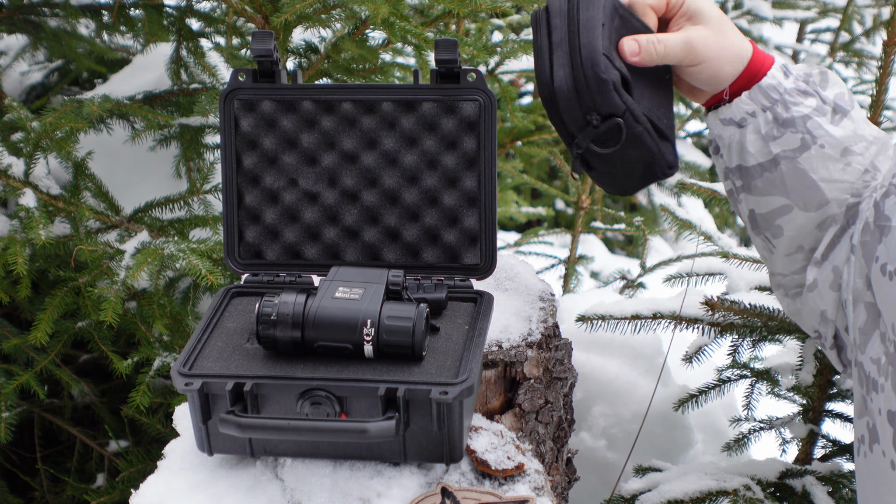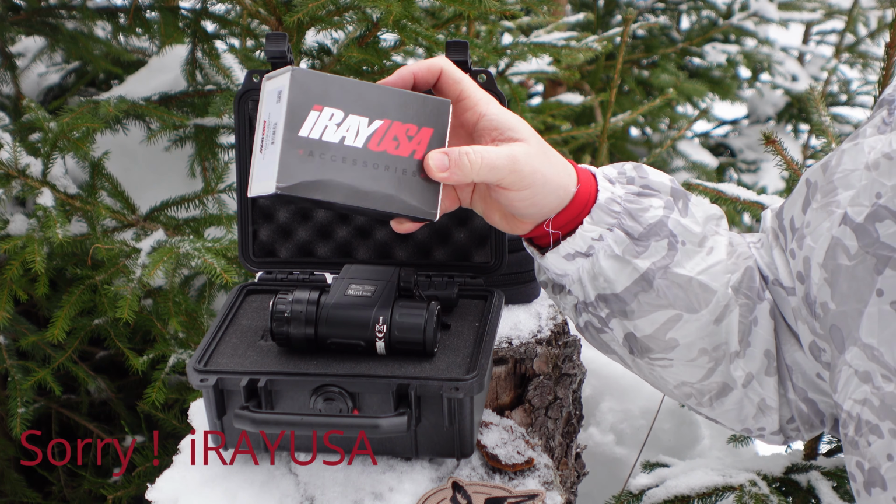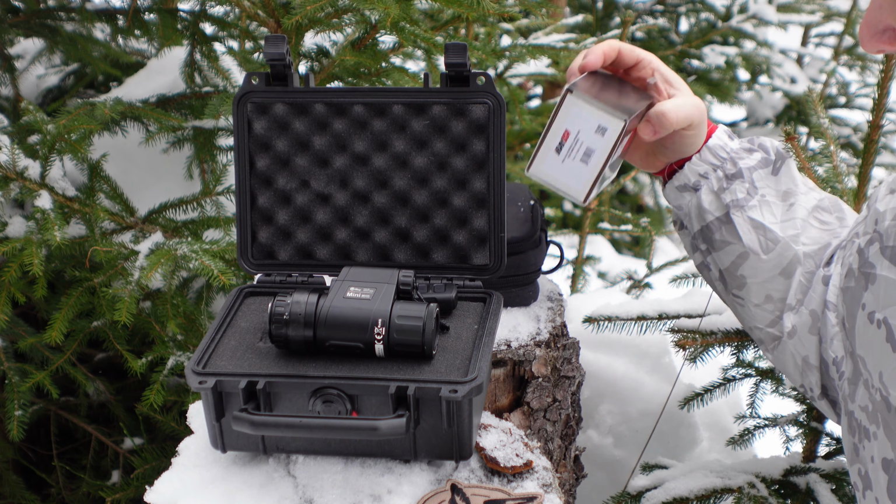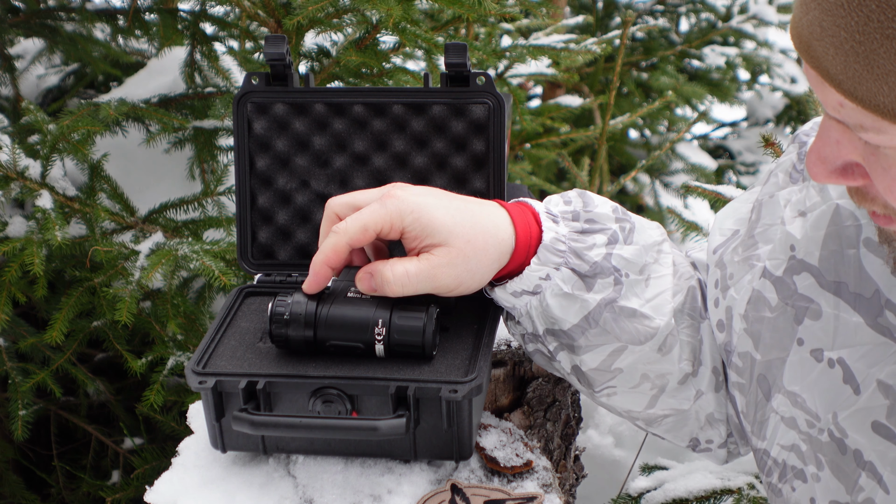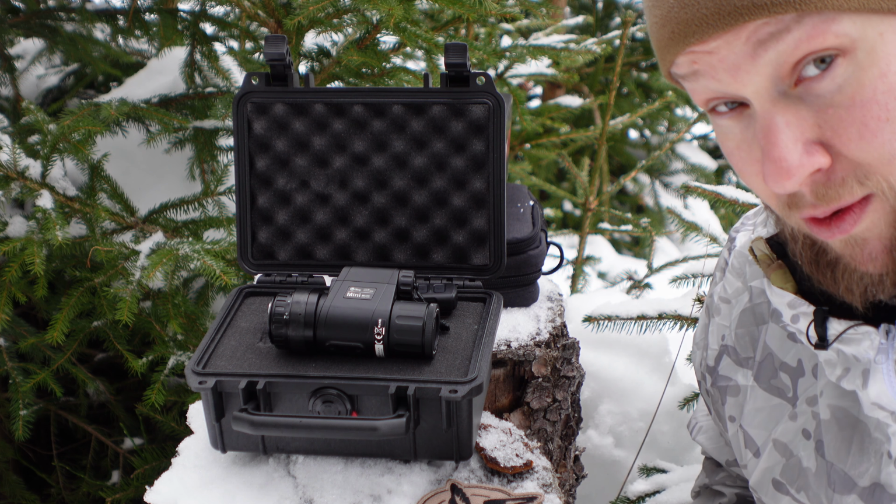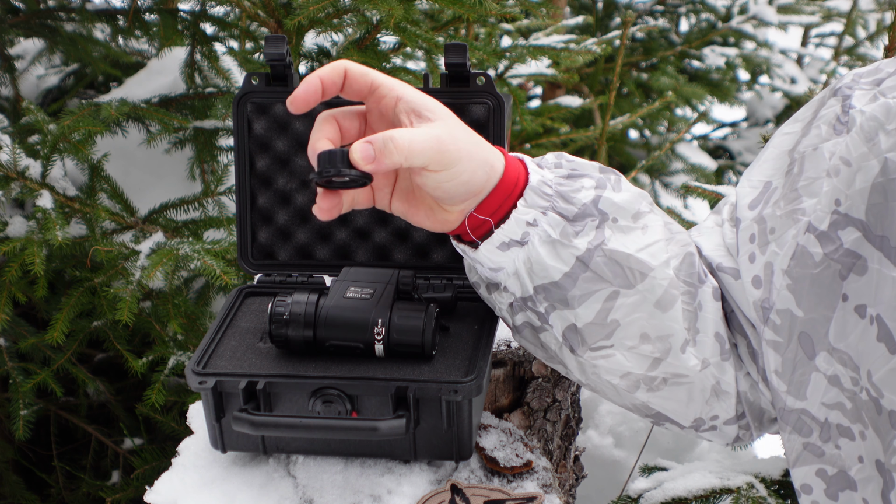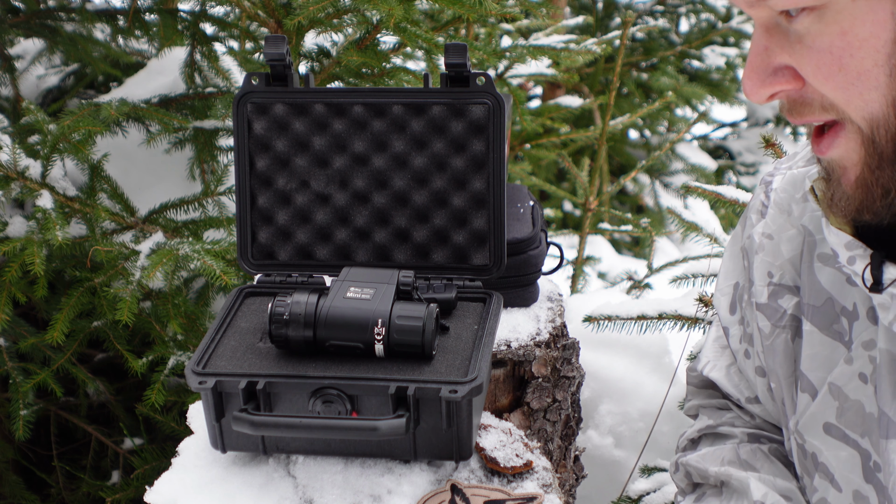The only thing I upgraded is the InfiRay USA PVS-14 eyepiece. It's a custom-made eyepiece for a PVS-14 with a little spacer here, and it's so easy to put on. The original looks like this, yeah. You screw it off, screw the new eyepiece on, and you're ready to go.